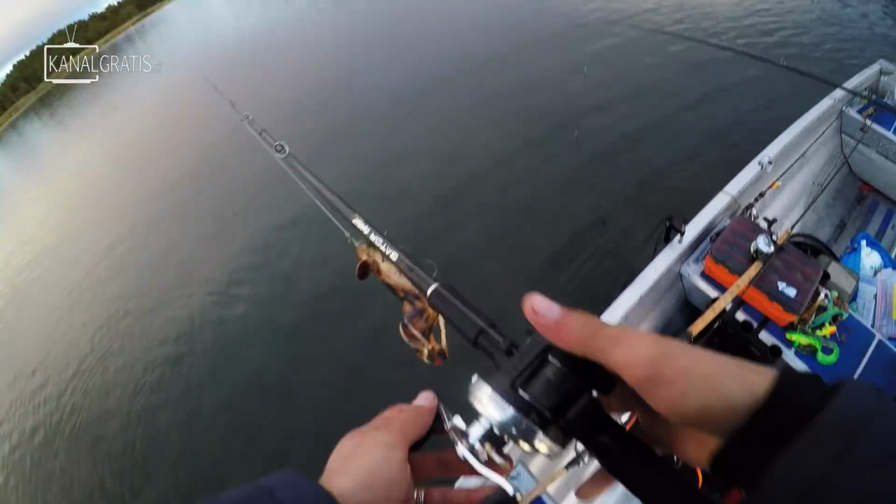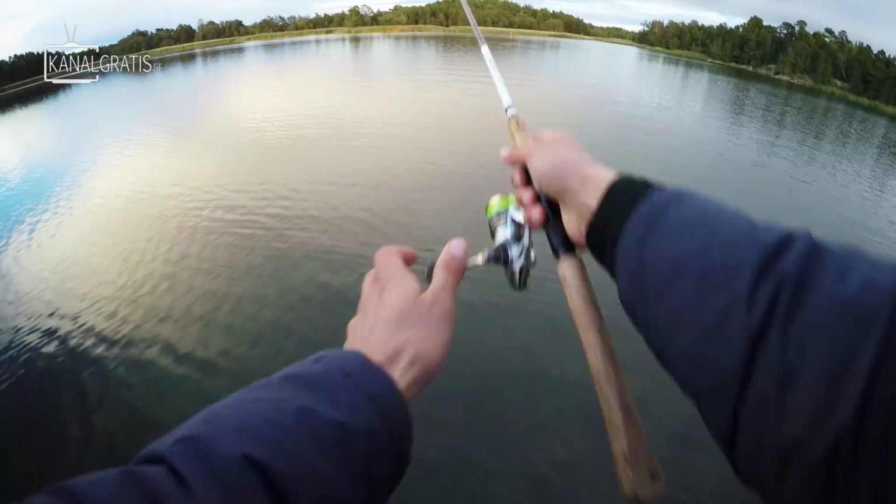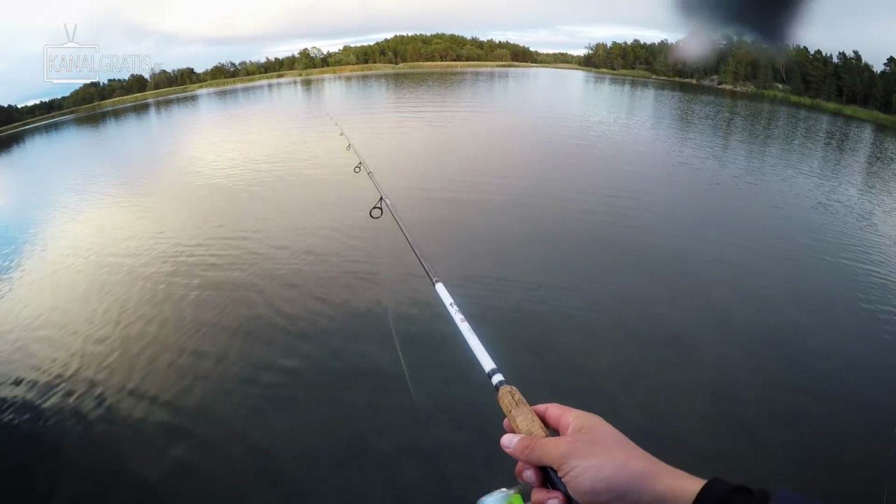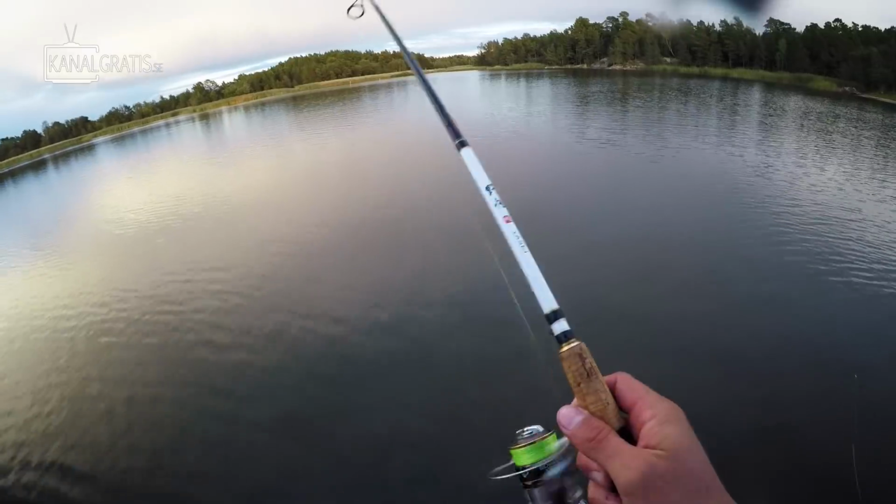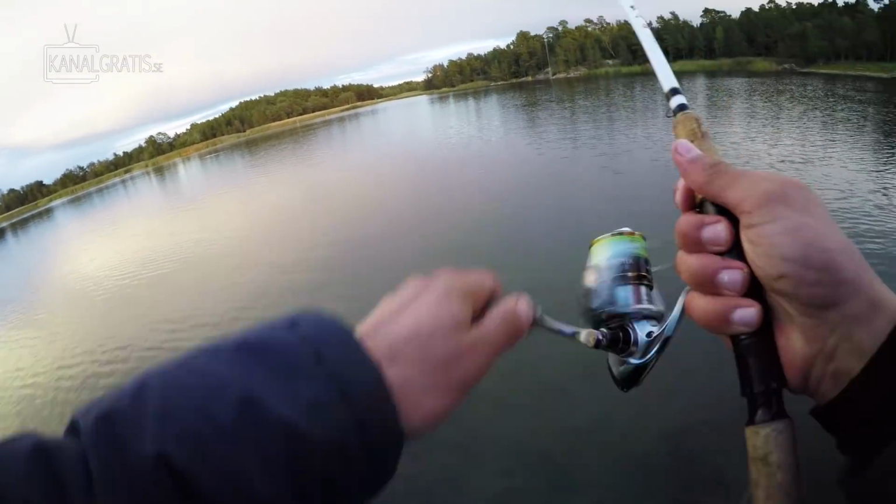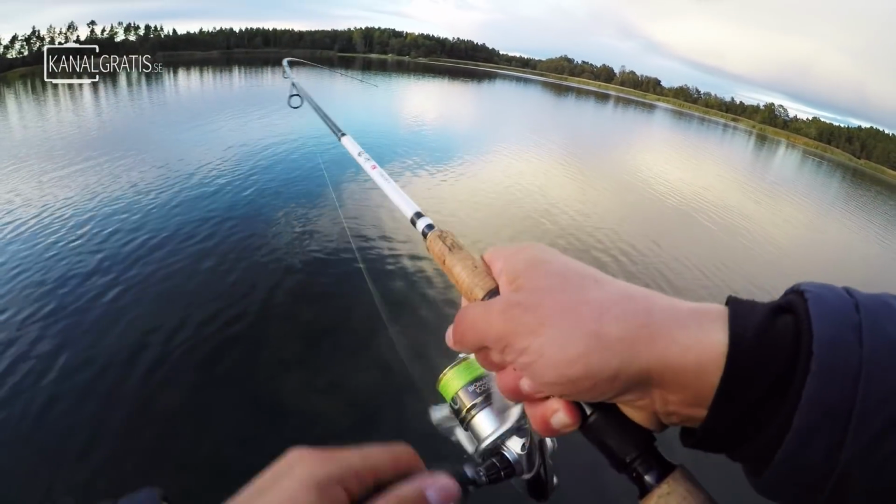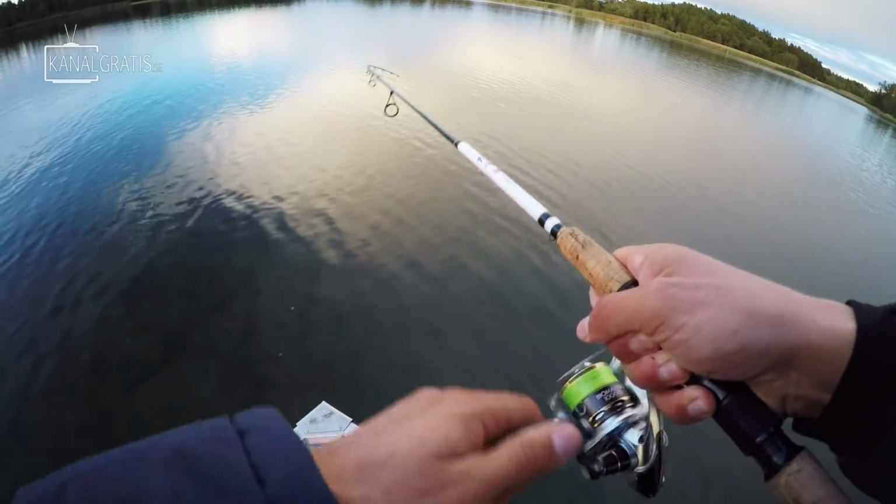So we're gonna try a few casts for perch now. Starting with this monkey rib. Has a big paddle and wide profile. Makes lots of vibrations. So we'll see. Come on now, evening bite. Fish on. Might be a big perch or a small pike, but it feels actually like a perch.